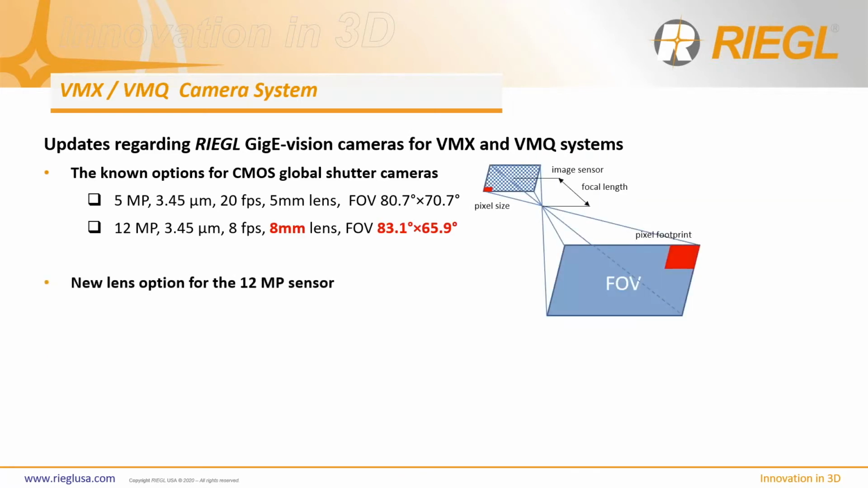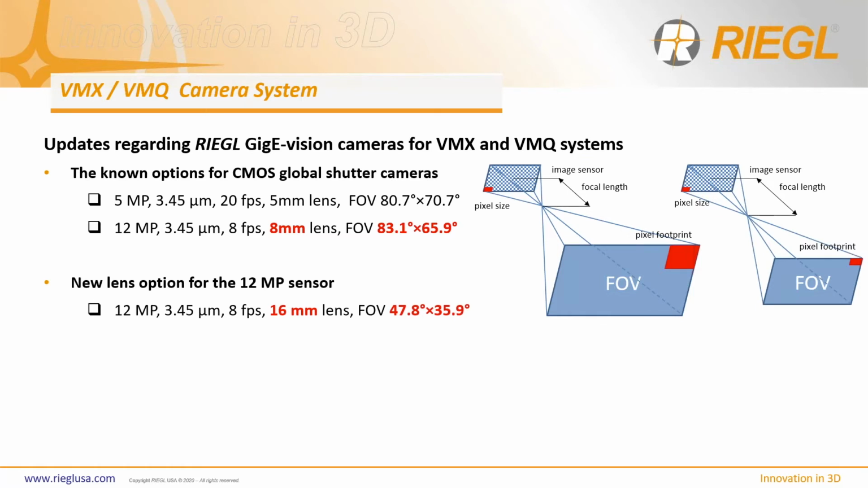If we then look at some other additions, we've also added a new lens option for our 12 megapixel sensor.